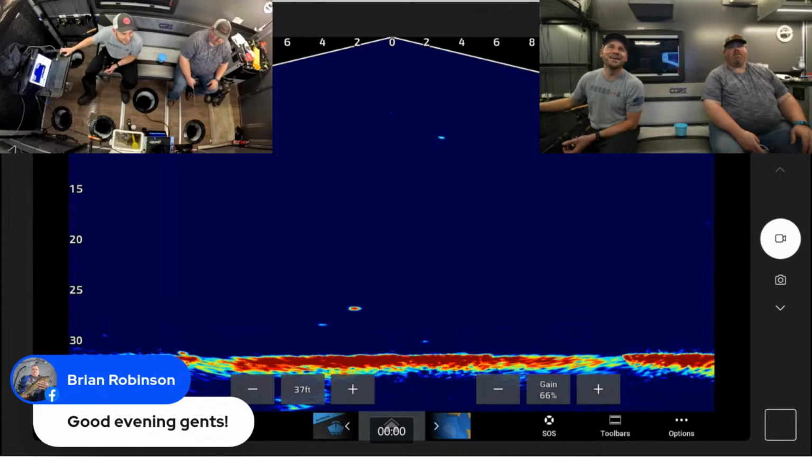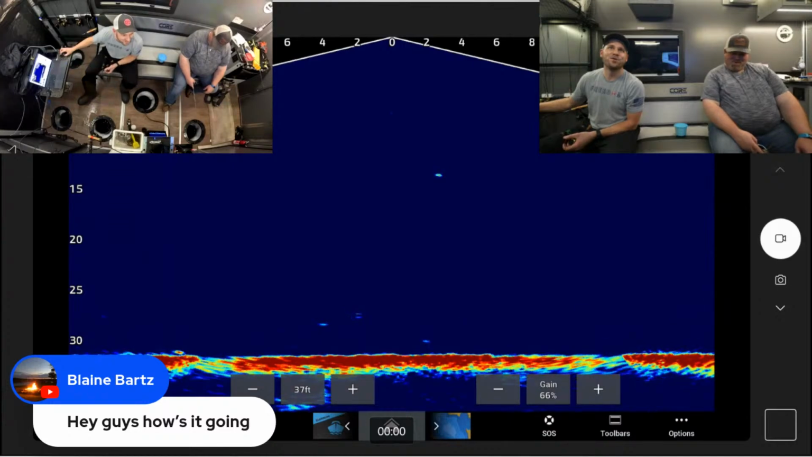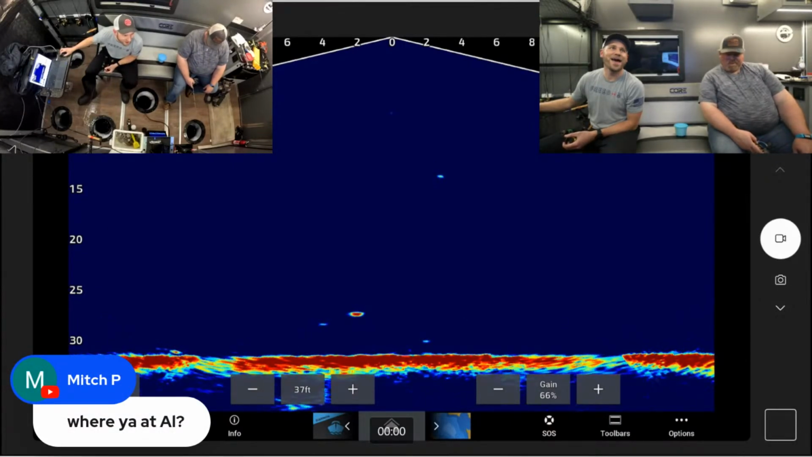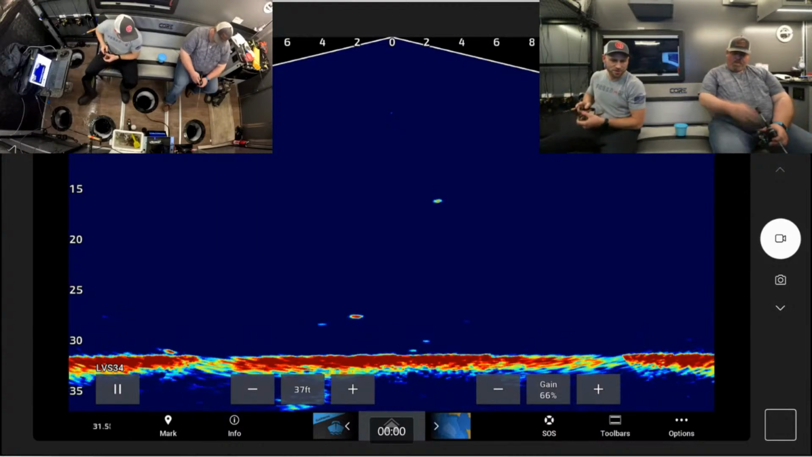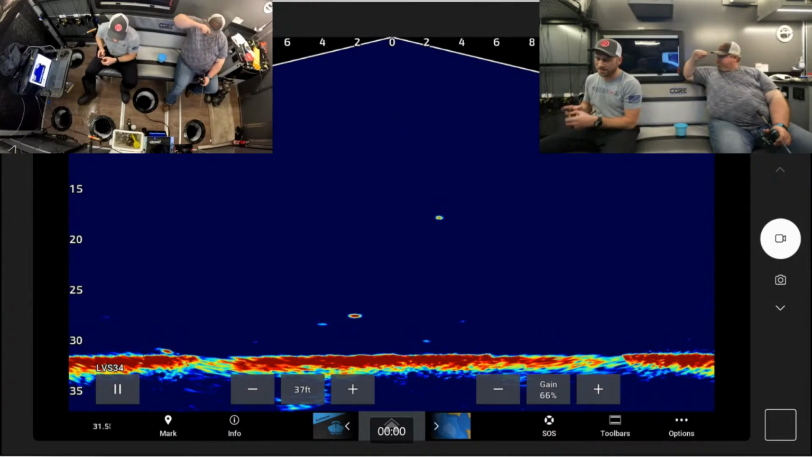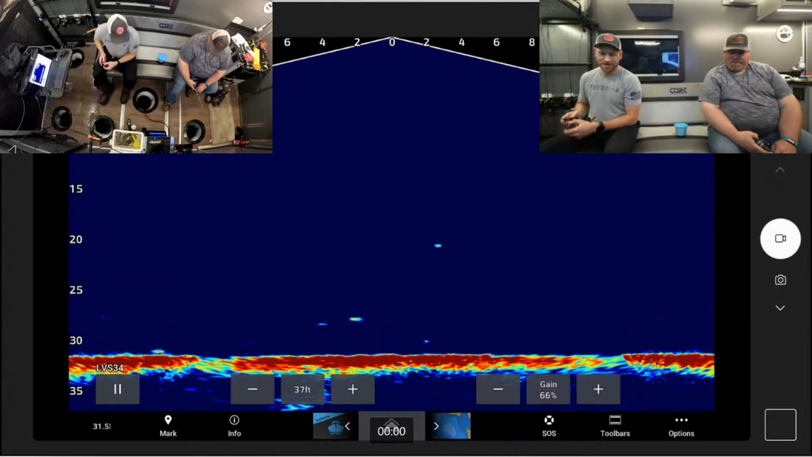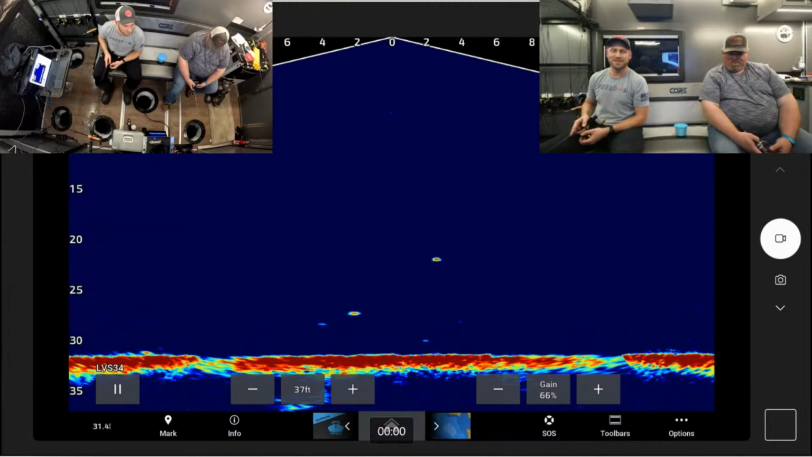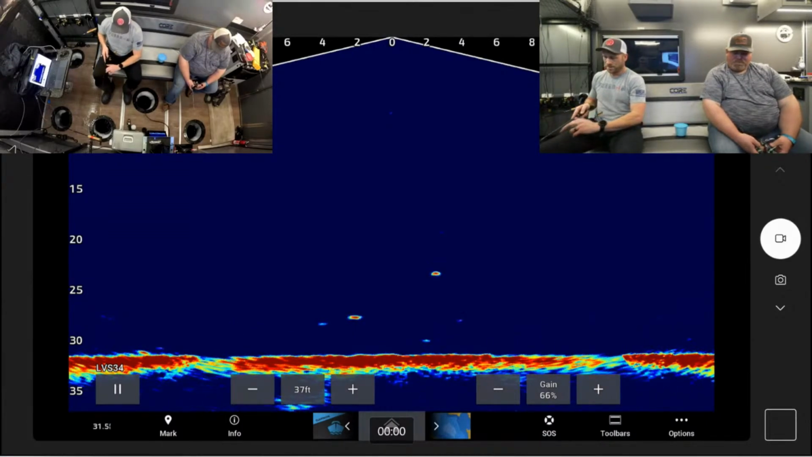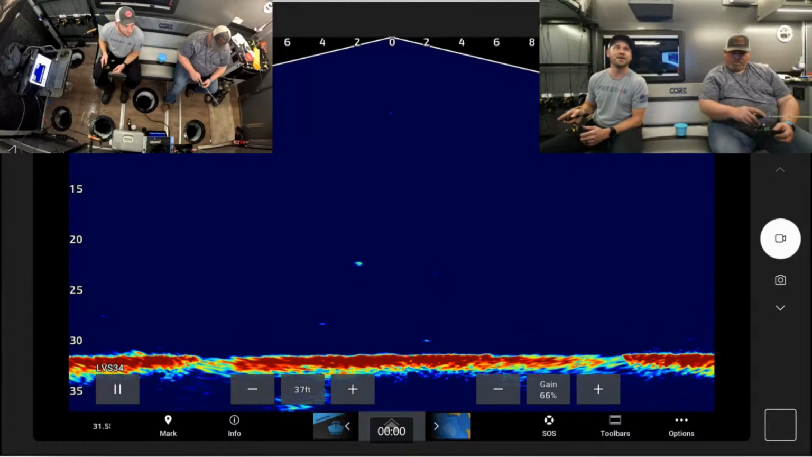Good evening. Tucking the boys in so I can pay attention to fishing. That sounds great. How's it going, Blaine? Mitch, where you're at? Otter Tail County. Yep. Up here with Cody. He guides up here in Otter Tail, so he's been inviting me out all season. He's like, hey, come on up whenever you want. And tonight's the night I had the opportunity. Everything worked out. The wife's at home with the baby. I'm so thankful for her watching our daughter so I can get out here and get you guys some content.